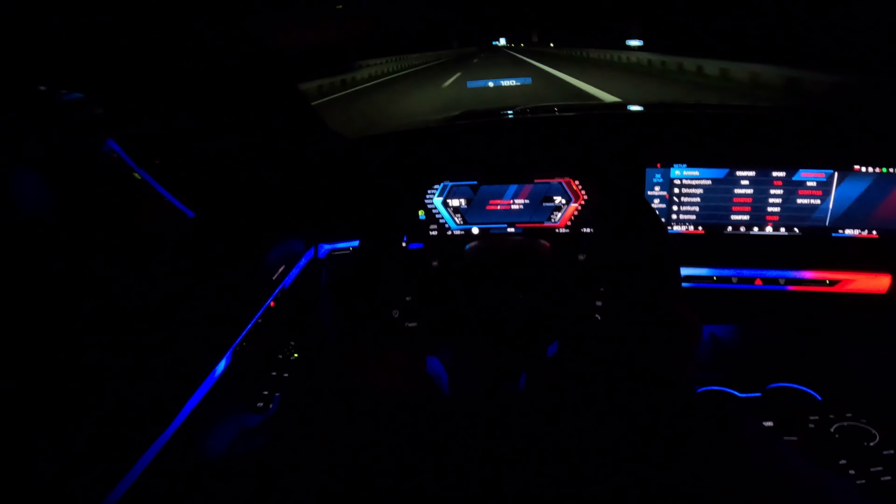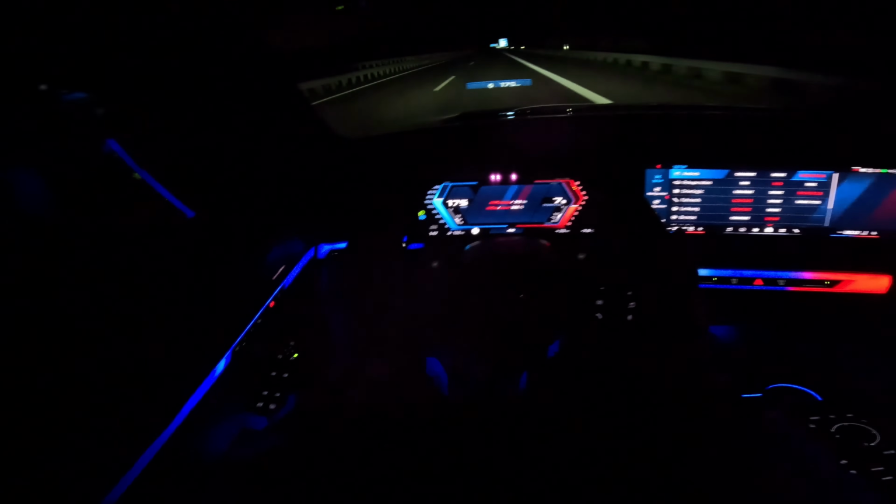It's so fast, rapid, stable on the ground, comfortable, and just amazing to drive.